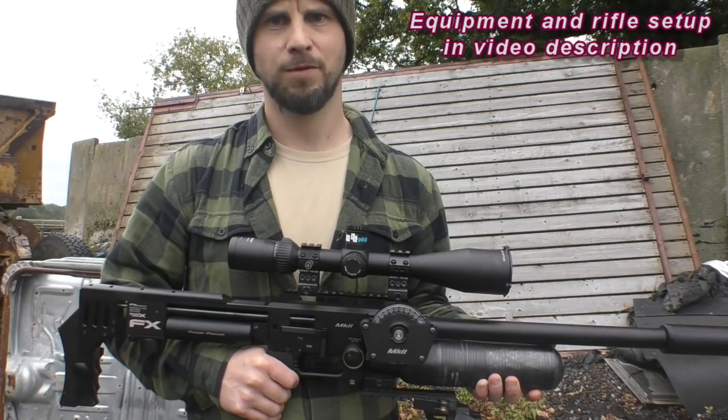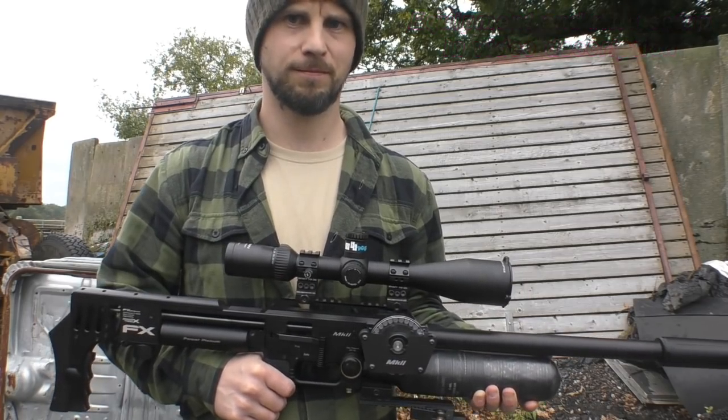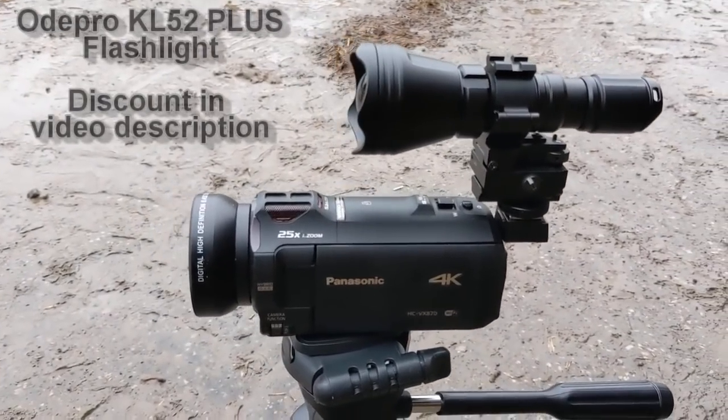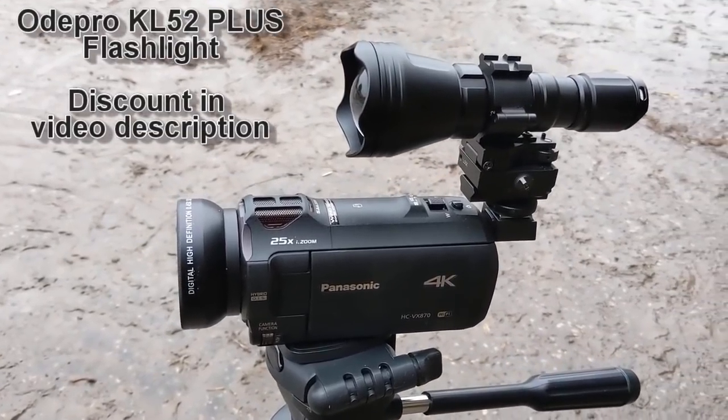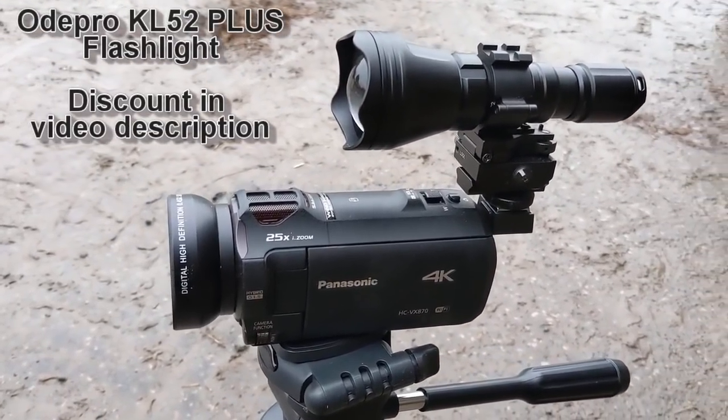So when he arrives, we'll get on it. The flashlight that I'm going to use on top of my camera tonight is the Old Pro KL52 Plus. This proved very good quality in my review video not so long back. I was that happy with it that now it seems to be my dedicated camera setup, mainly for when I'm going shooting rats. Now I'm just getting myself set up.